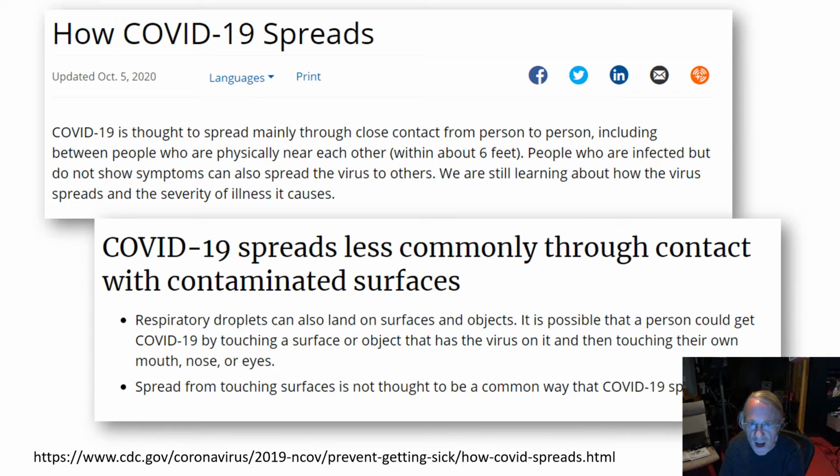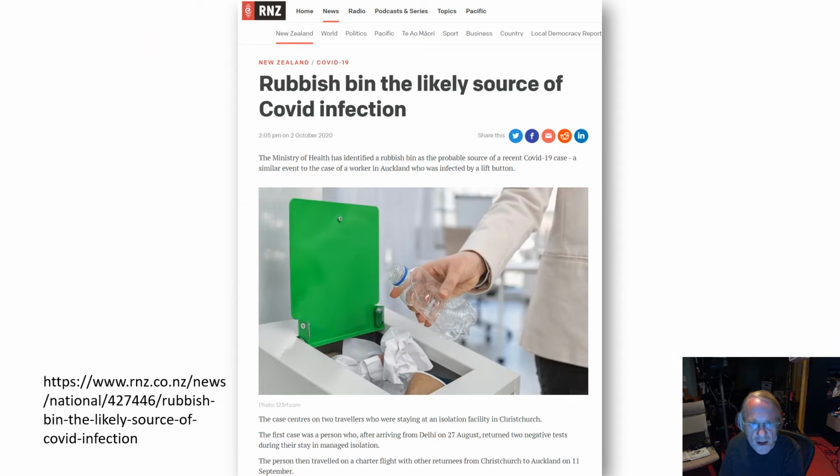Today, we are still learning how COVID-19 spreads, but the discussion has moved on from face touching to wearing masks and social distancing. It seems likely that the virus can be spread through the air. However, CDC guidance still notes that COVID-19 may spread by touching contaminated surfaces. In fact, very recently I saw an article describing how New Zealand officials traced a single infection to a wastebasket in an airport, and another was traced to an elevator button.